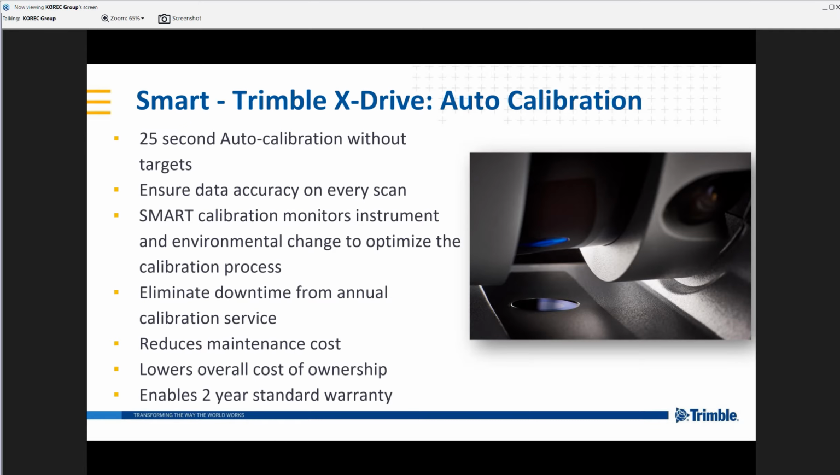What this means is that prior to each scan, each and every scan with the X7, the scanner is calibrating itself. So you see there, we have a 25-second auto calibration, no targets required, completely on board before each and every scan.